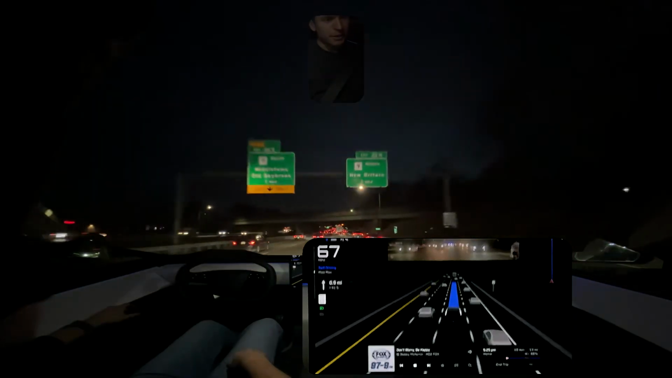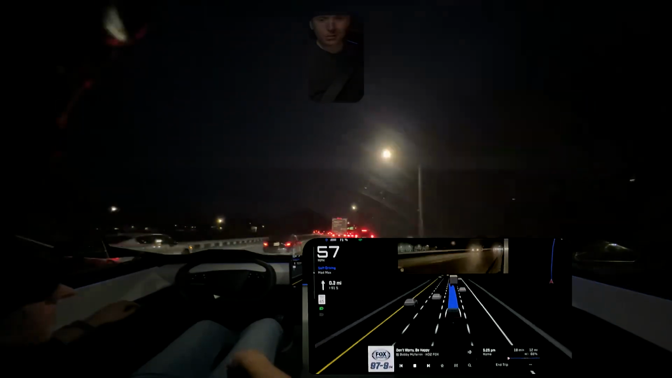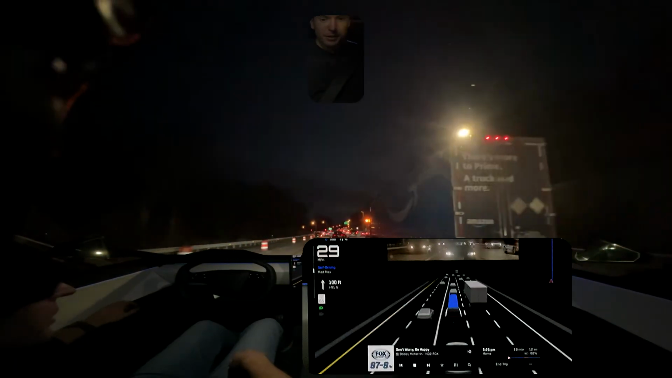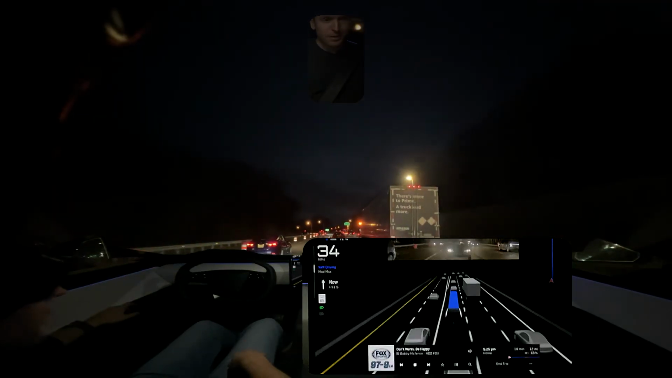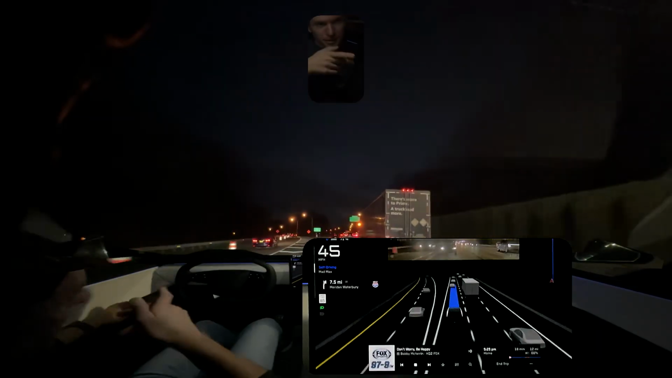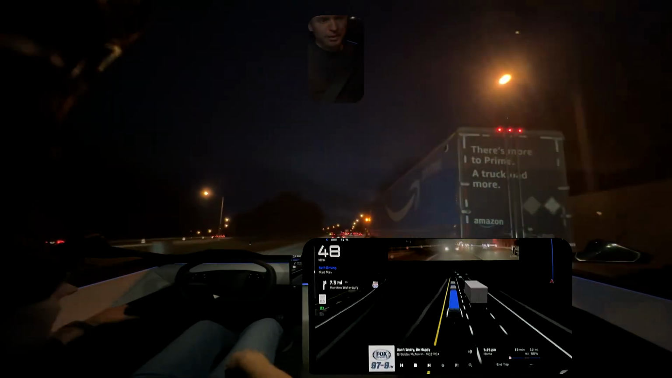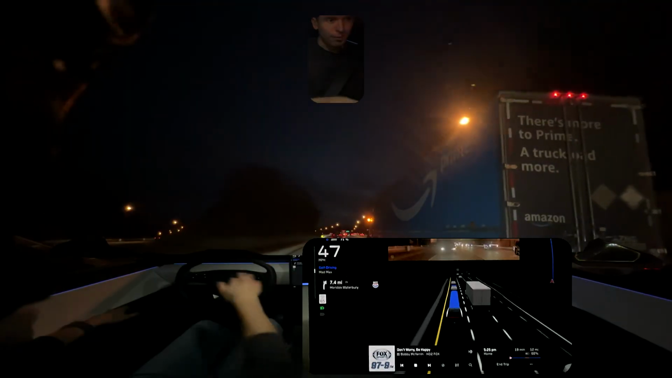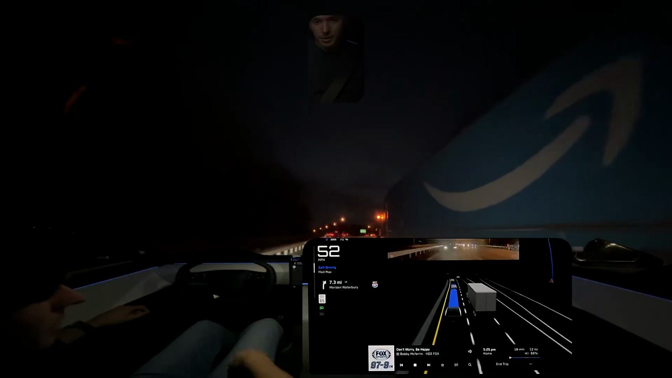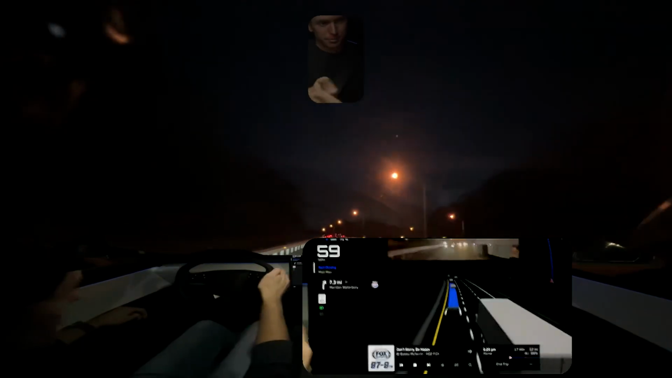Well, FSD did find a hole in traffic. Oh, there's that BMW that was behind us a long time ago. There's a random slowdown here at the 9 South, 91 South interchange. And I guess the BMW did his slalom through traffic thing. But FSD did make more, quicker gains than the BMW did, manual pilot.